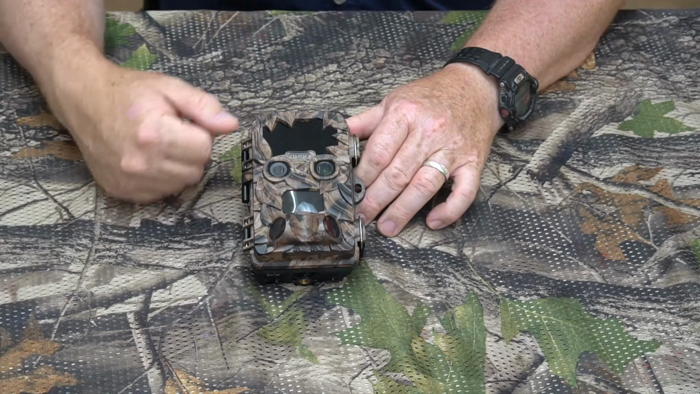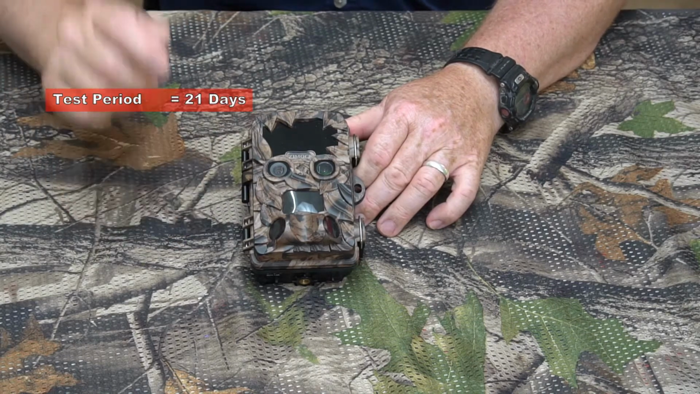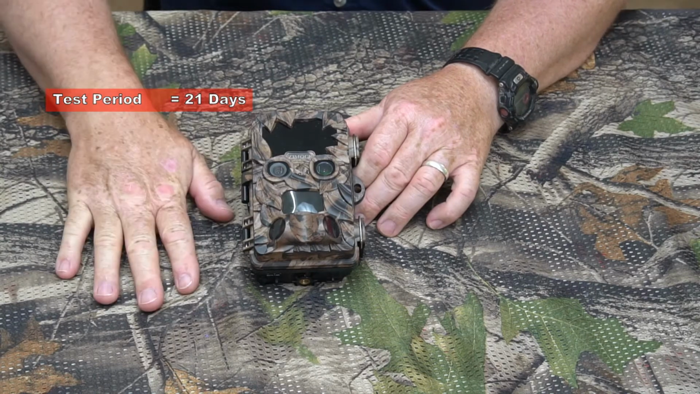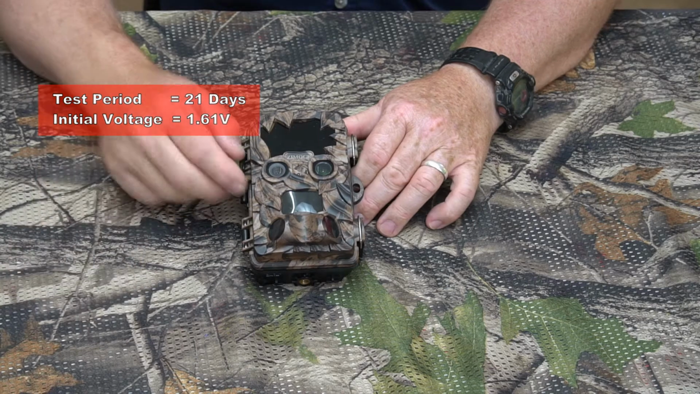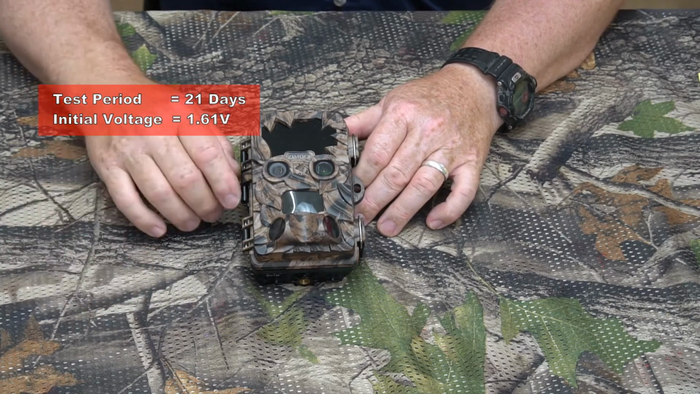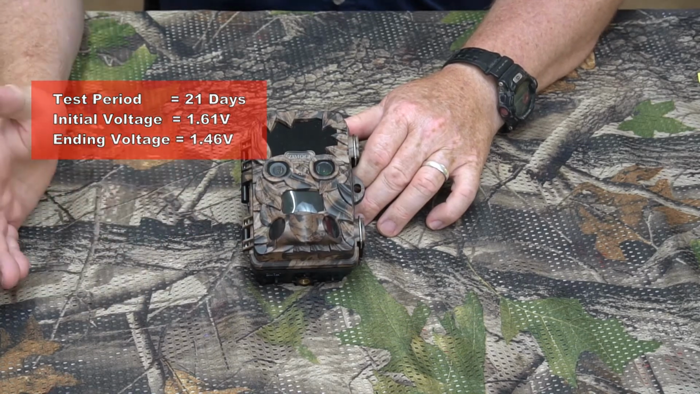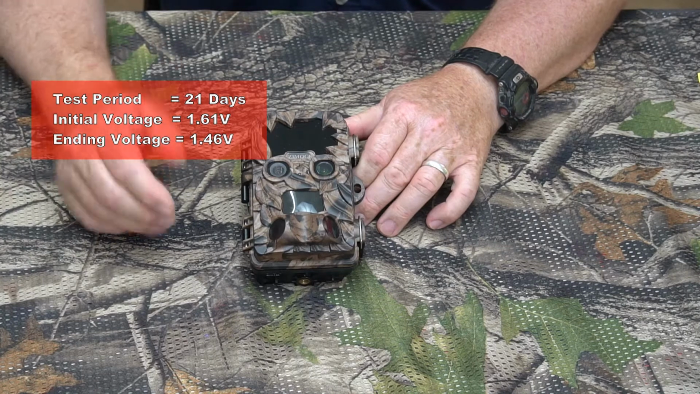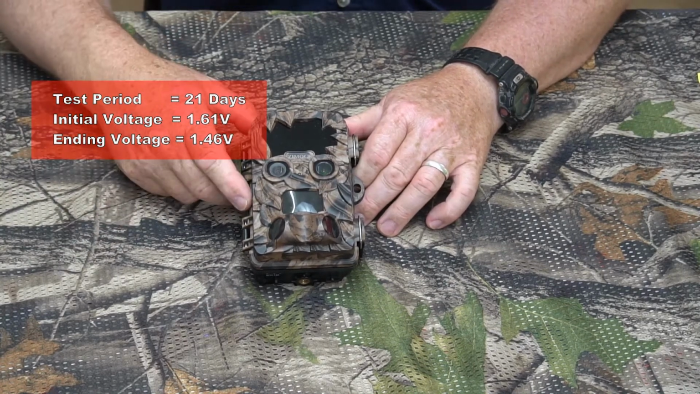So number one, I put the camera in the field for 21 days. I put in a brand new set of batteries. Every battery measured 1.61 volts when it went into the camera. After 21 days, the batteries came out measuring 1.46 volts. Now you're like, well, that's a lot of droppage. Well, not in this case. Actually, this camera performed very efficiently, and you're going to find out why.